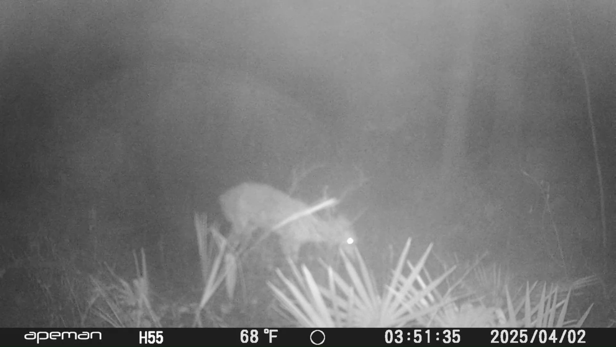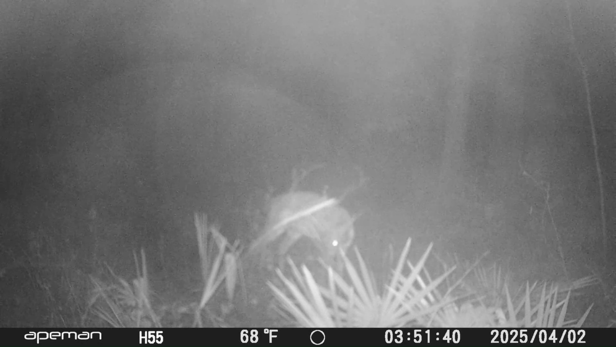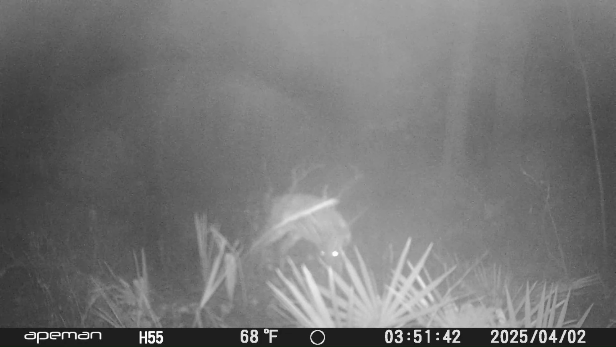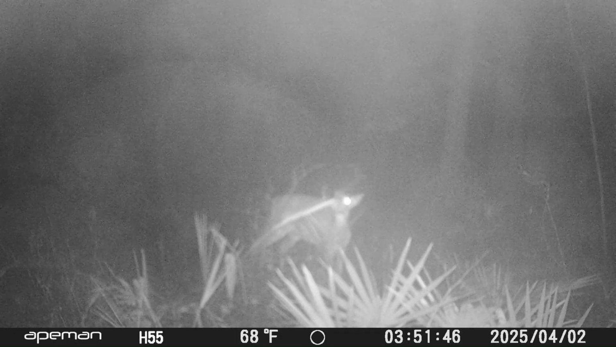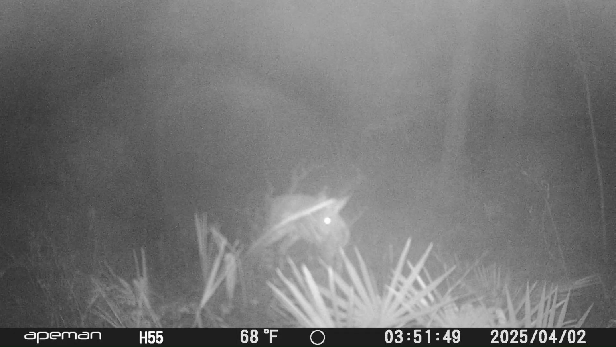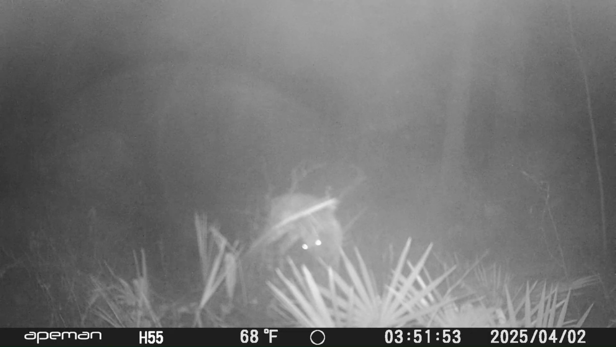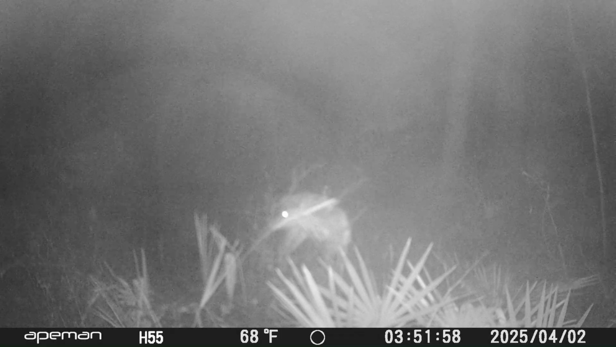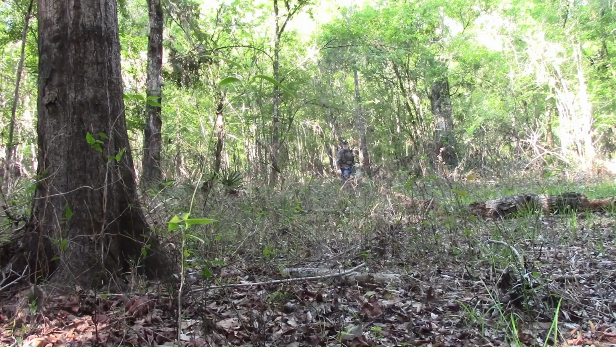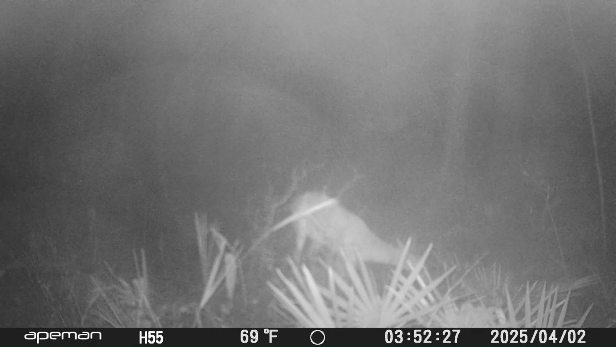This one and the next one is this deer here. But she's obviously eating really good, so she should heal up. And again, the same deer still right there in front of the camera.